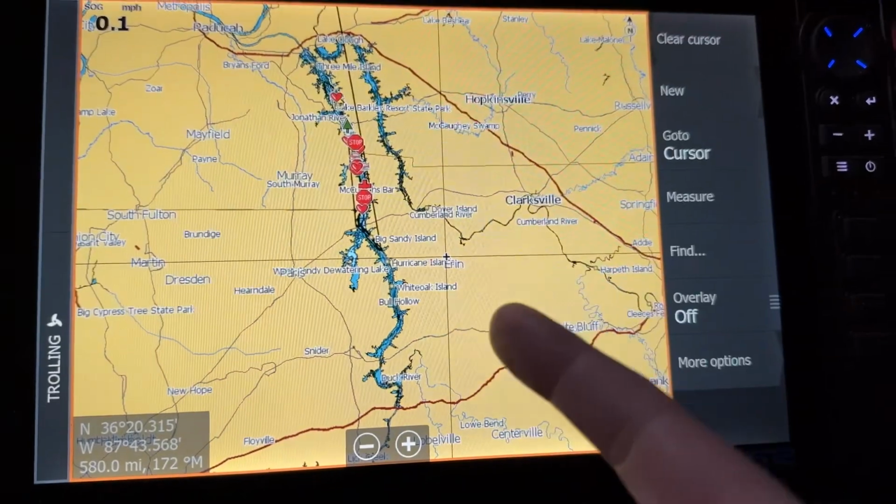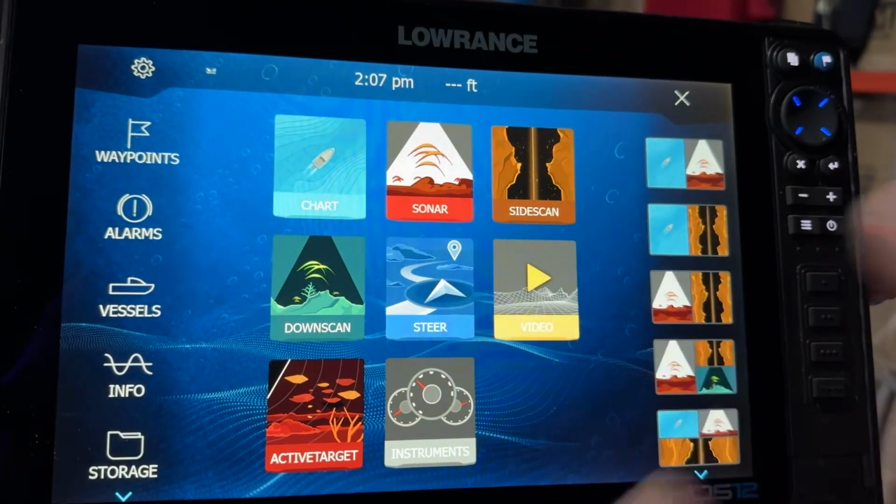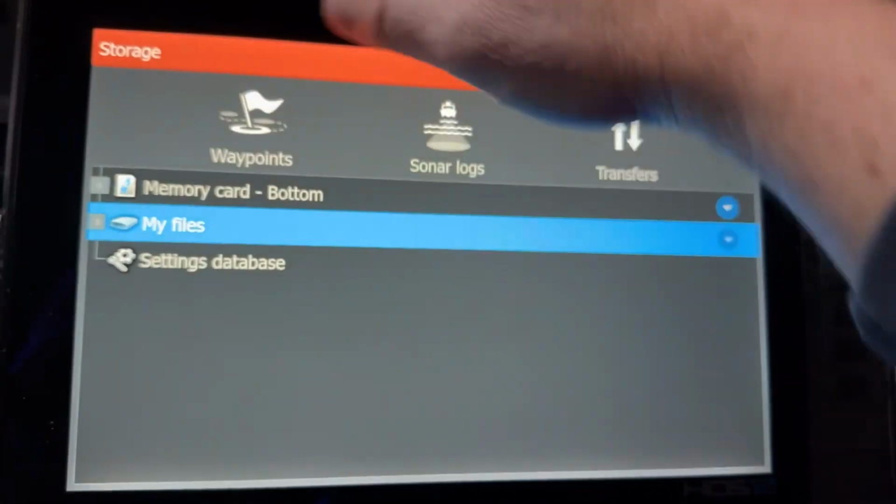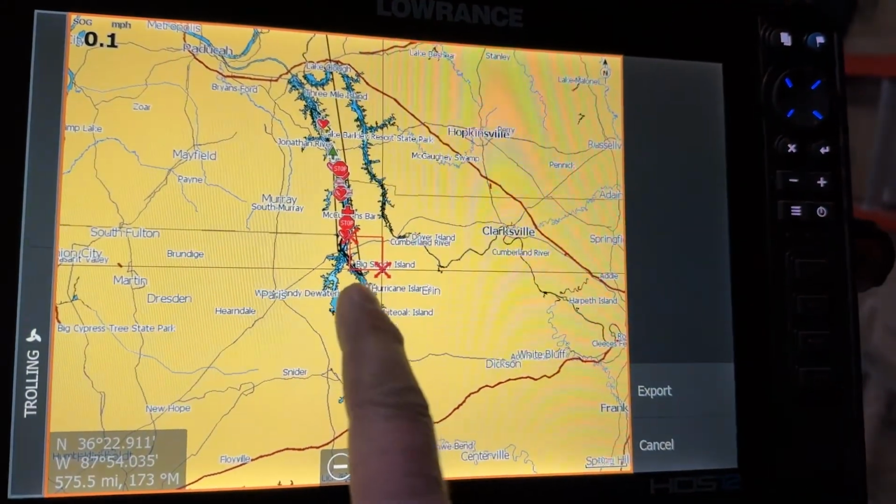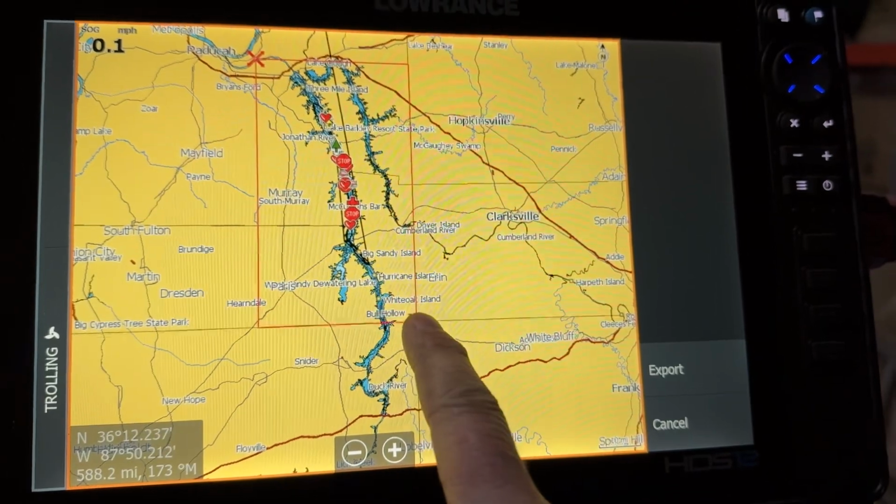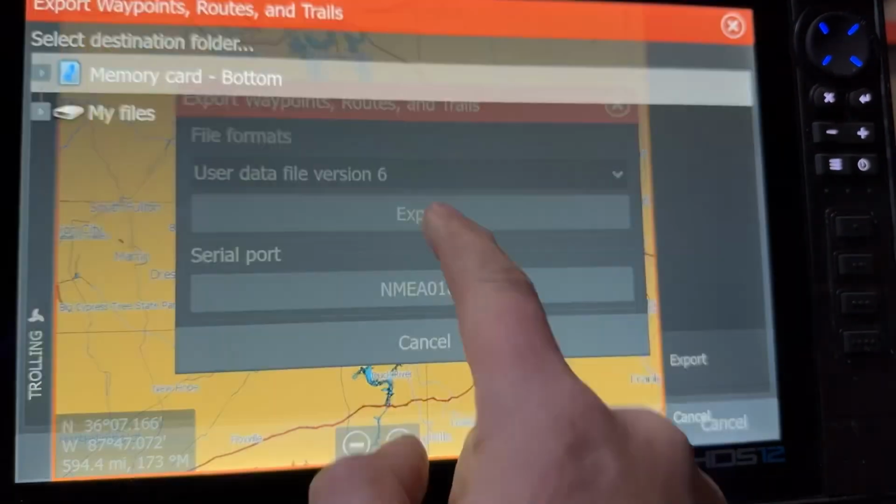Now I want to save these. One of the greatest things about the Lowrance units is you can save by lake, by region, and in this case, you come down here to storage, you go up here to waypoints, and what I want to do is export an entire region, in this case, Kentucky Lake. And I'm just going to grab my box here and highlight the whole lake. Now, I actually don't need to do the whole lake. I'm only saving these waypoints in this region, but I'm going to export it, export.